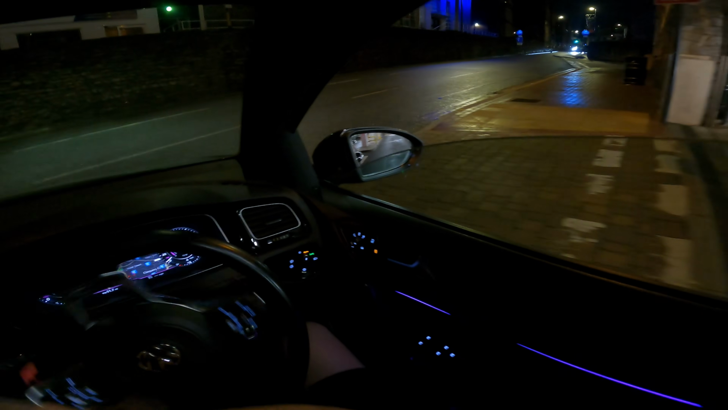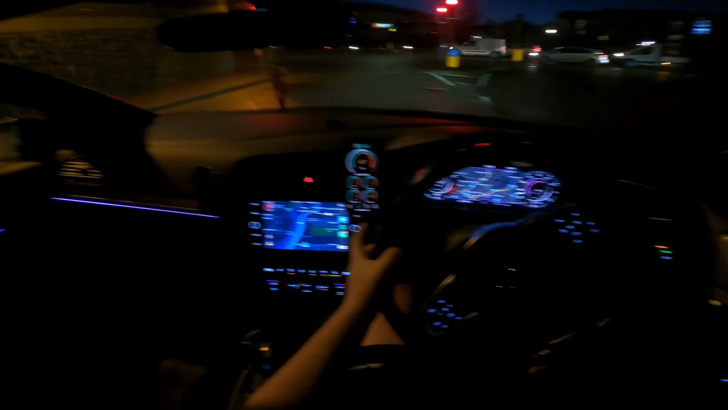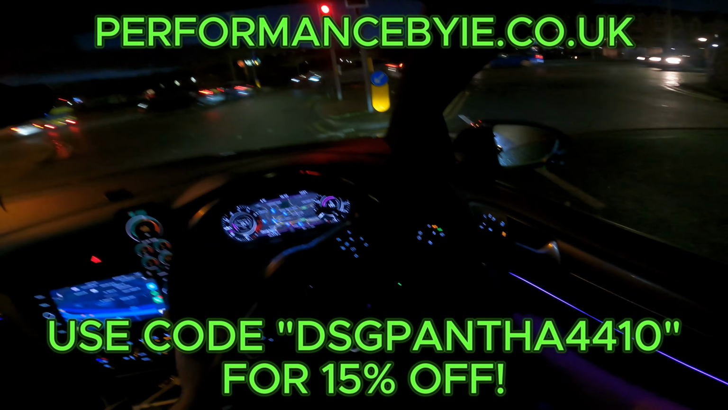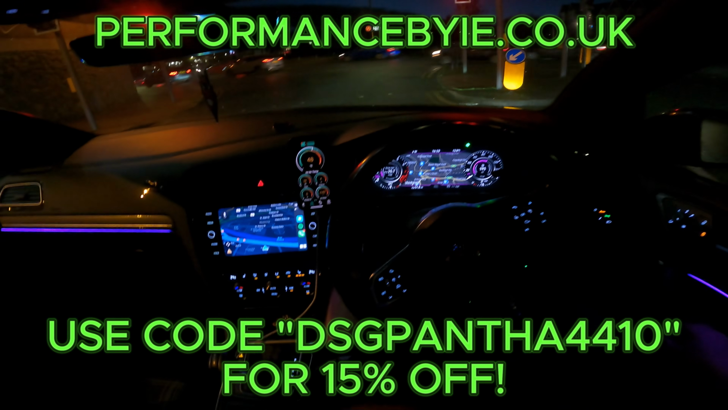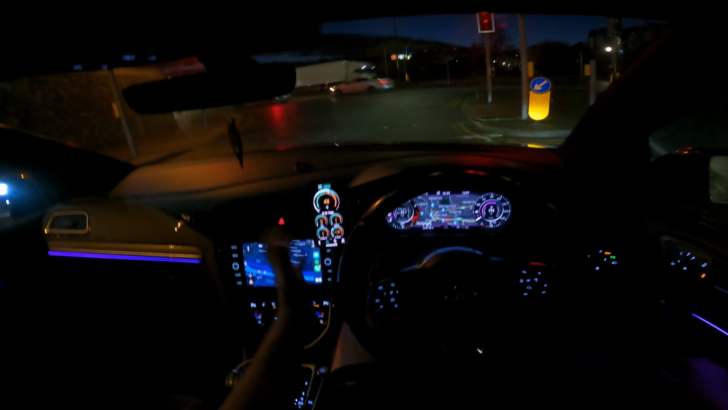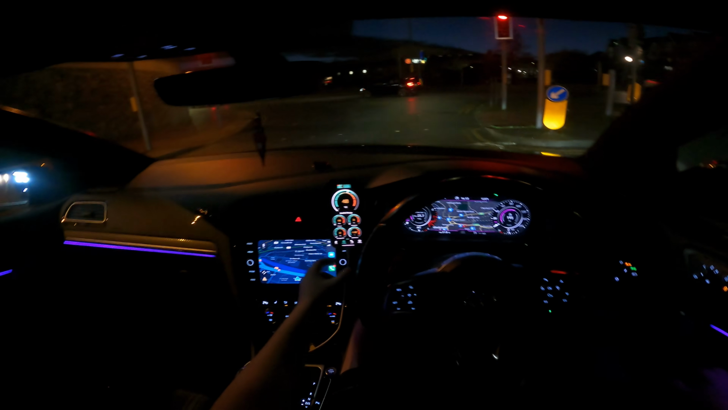But yeah, so as I said, this is my Golf GTI Mk7.5. It's Stage 2 by Integrated Engineering. And if you don't know Integrated Engineering, then get to know. As you can see on here, I've got all my gauges that I need. I've got my intake air temp, my Newton meters, my throttle, my wastegate, and also my ignition advance.